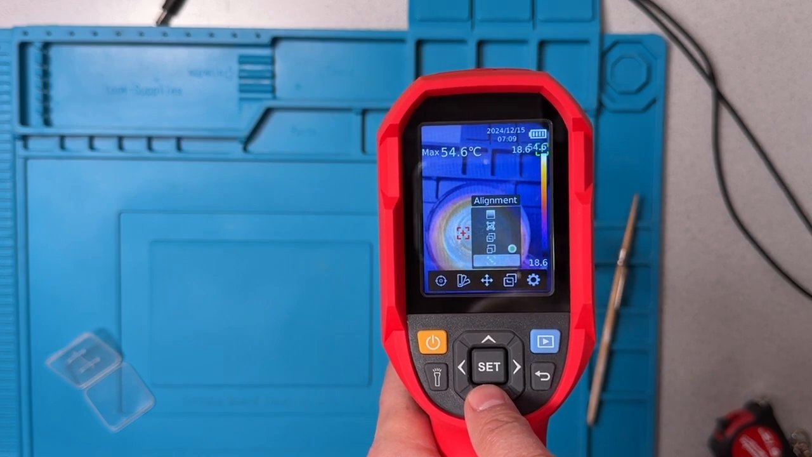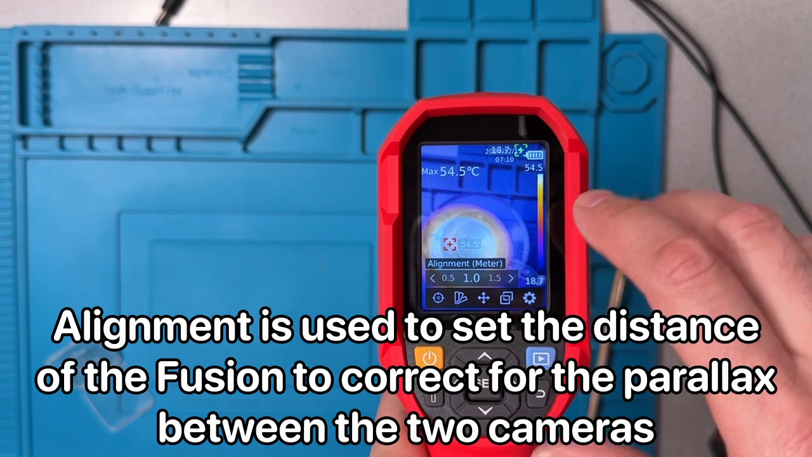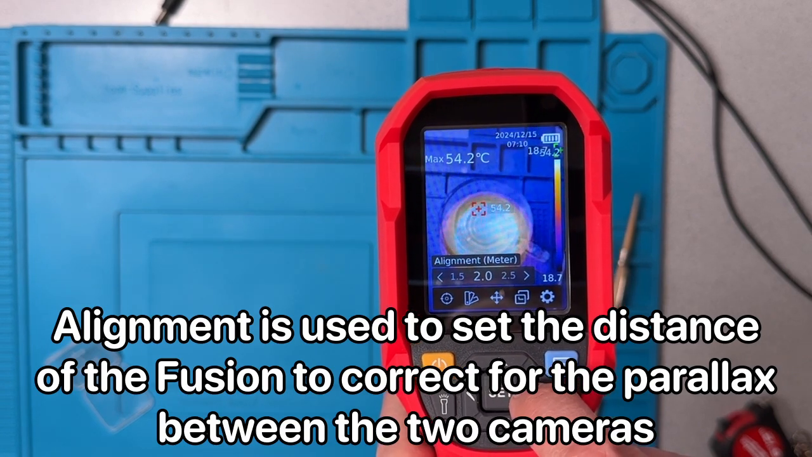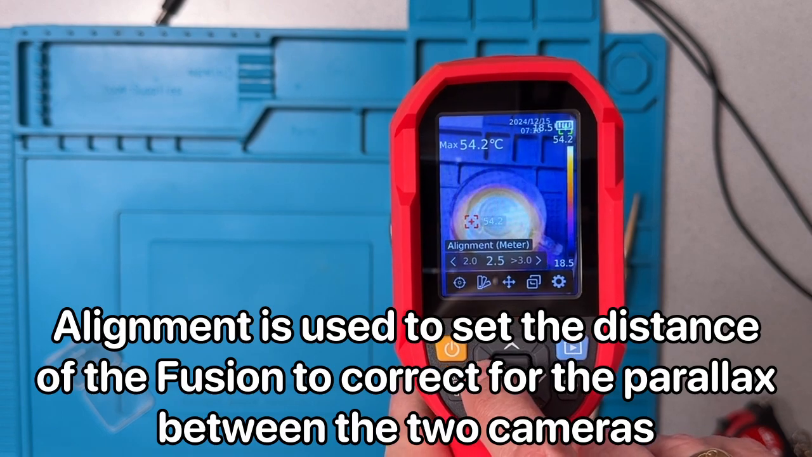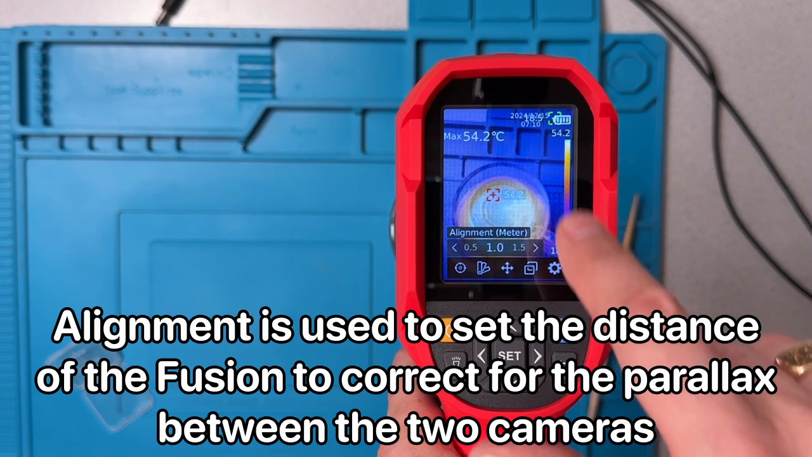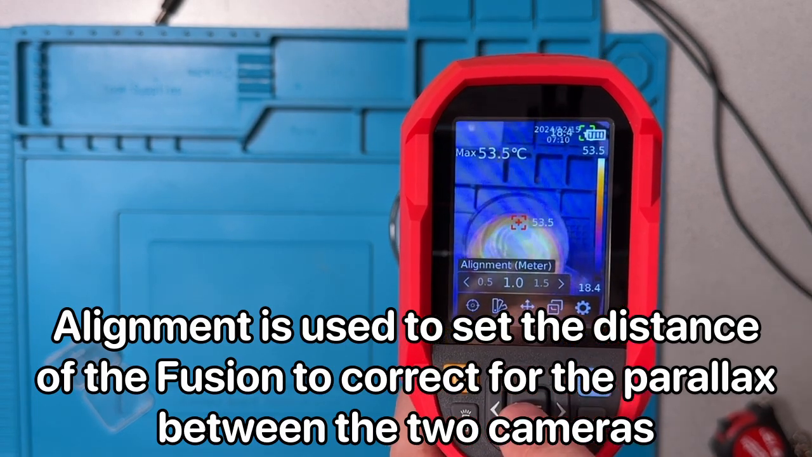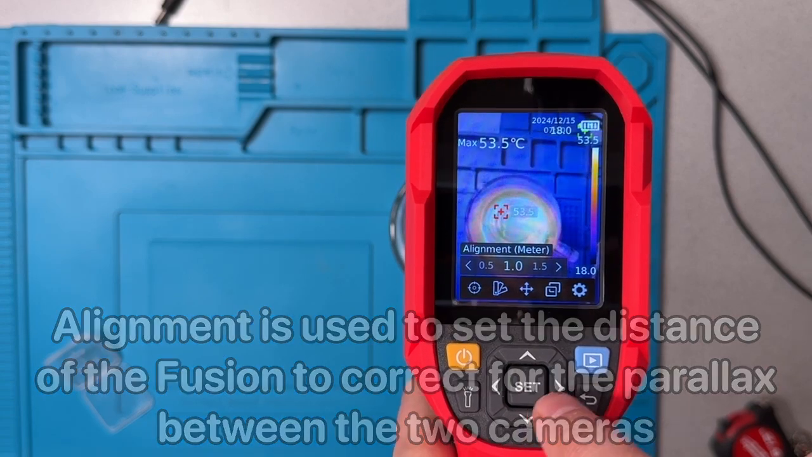And then we have an alignment mode. If I need to align the thermal camera and the digital camera, so right now it's showing at 1.0, I can kind of shift those around, and I really am going to undo that because everything was aligned just fine before. So that's the default. I'm just going to leave it at the default setting that it had.